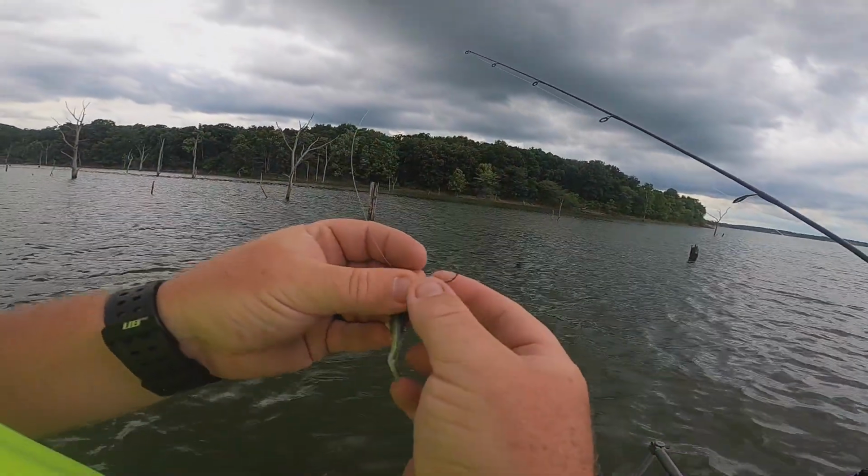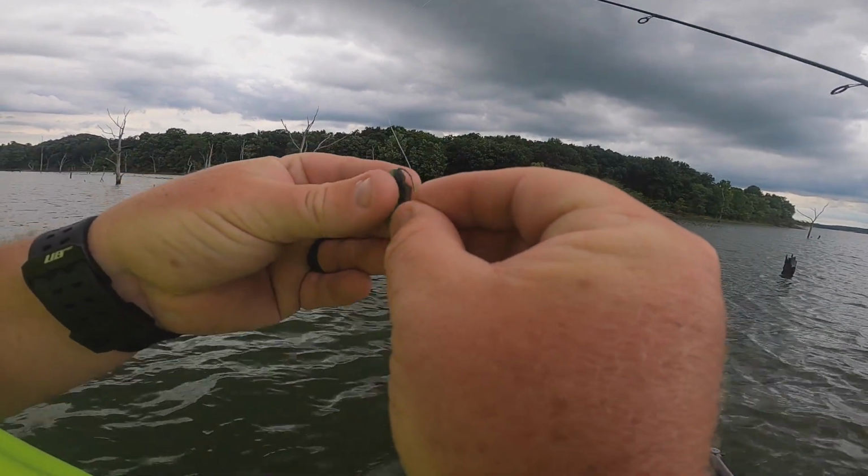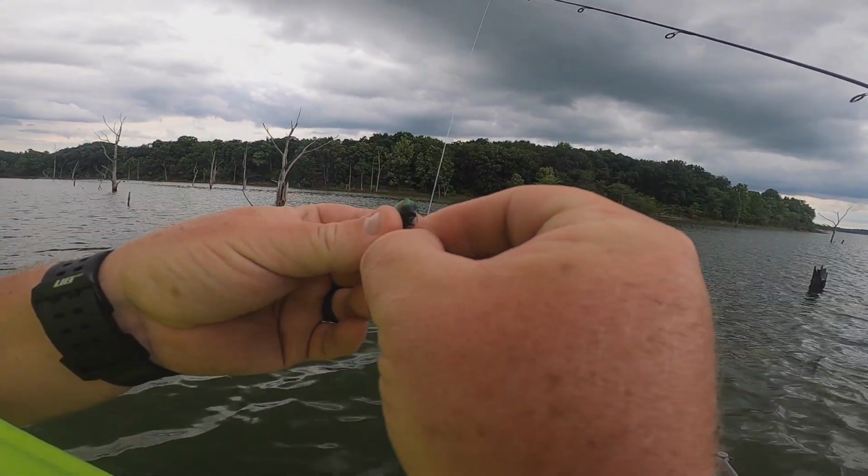You gotta cut the plastic to make it shorter so this guy can catch a fish in his time frame. There ain't no fish in this lake.